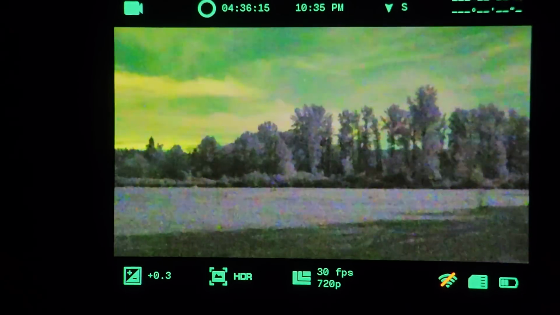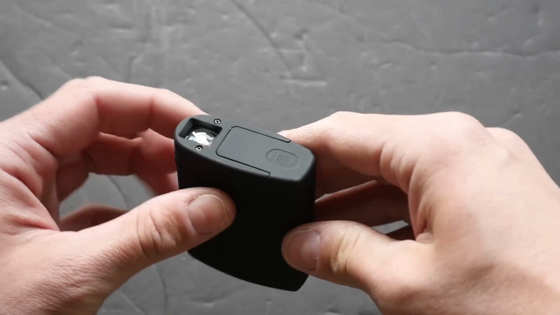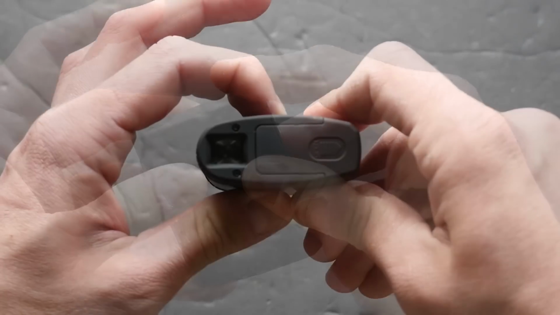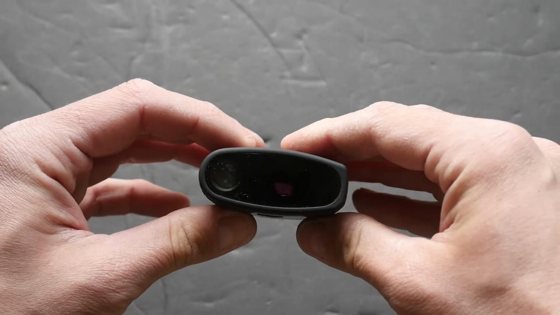Turns out the odds are zero. It absolutely does not. This tiny little guy is powered by 3 AAA batteries. It has a black and white IR sensitive camera sensor on the front, as well as an IR emitter with multiple power levels. It has a tiny little black and white screen at the back.